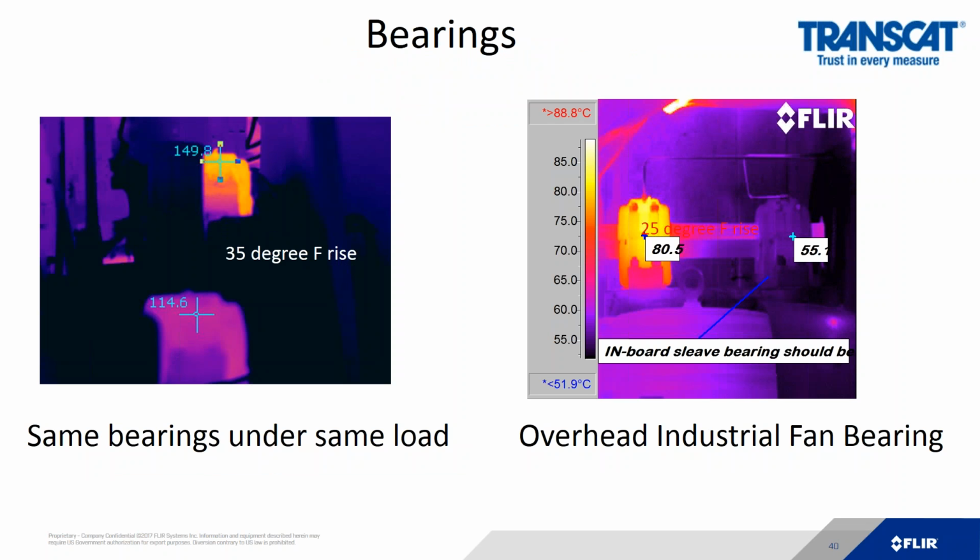When looking at bearings, it's good to compare like versus like, meaning manufacturer, and also doing the same exact work. So in both these cases, the bearings are made by the same manufacturer and doing the same amount of work, except one on the left is showing a 35-degree temperature rise, and the one on the right is showing a 25-degree temperature rise. They should be the same temperature.